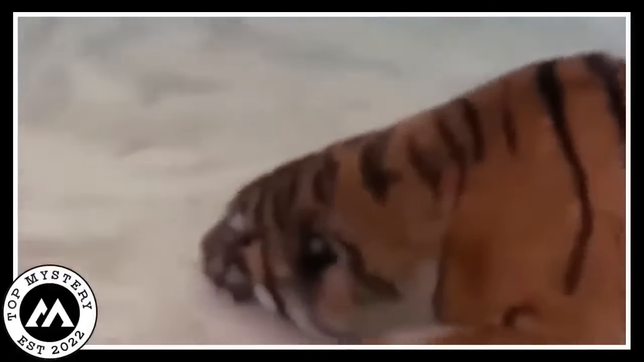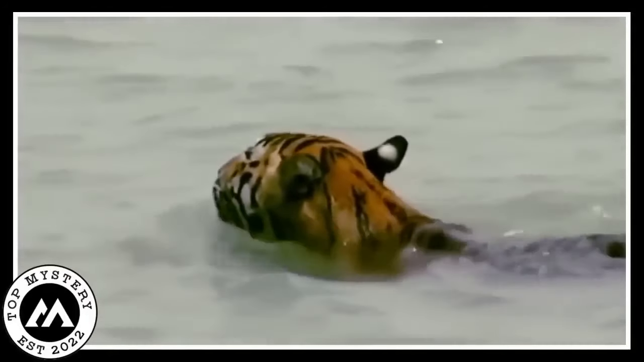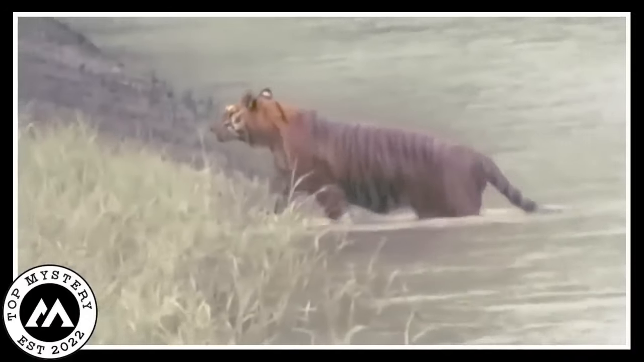This underwater journey of the tiger was like a fantastic show of how cool nature is. It taught us how amazing and adaptable these big cats are, handling different places with style and strength. The video let us peek into the tiger's hidden talents, revealing its ability to handle tricky situations like a champ.